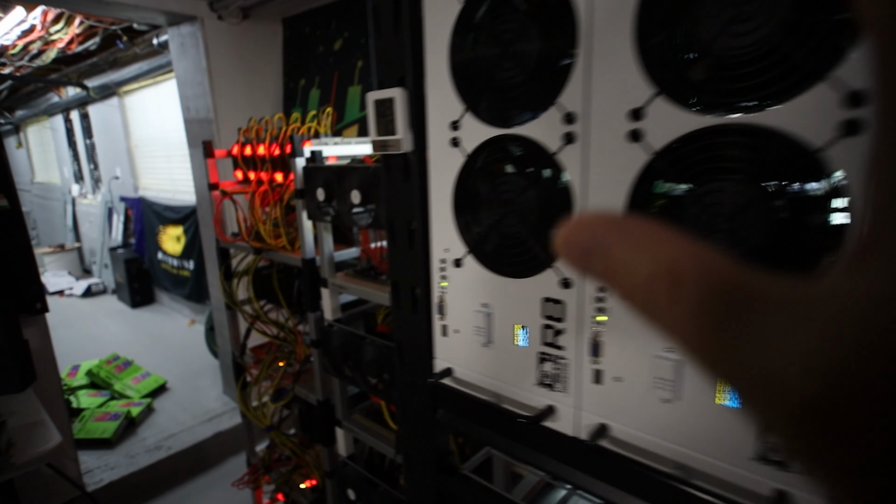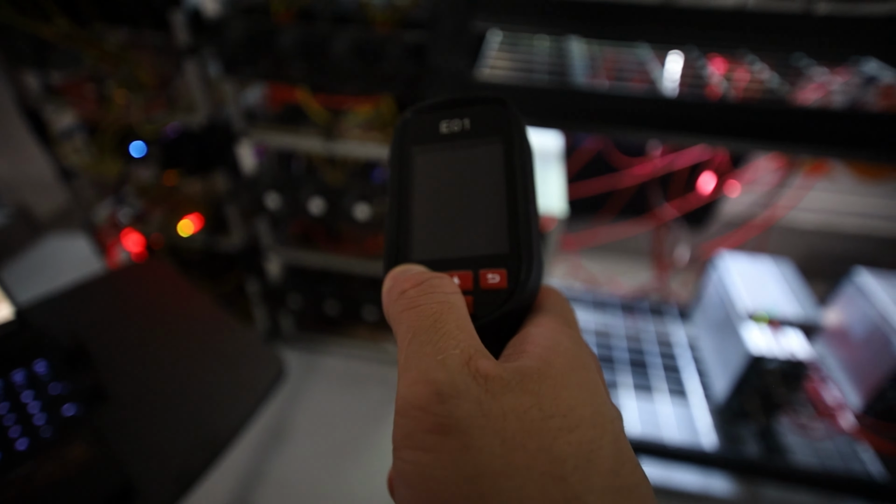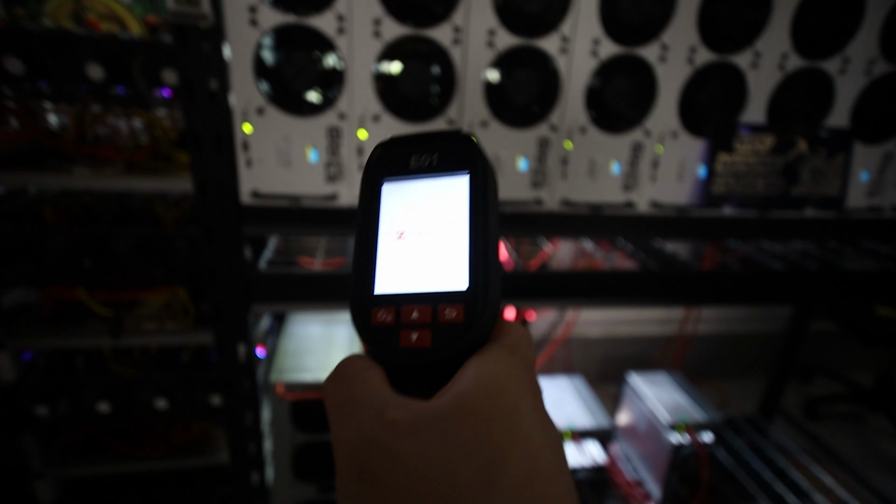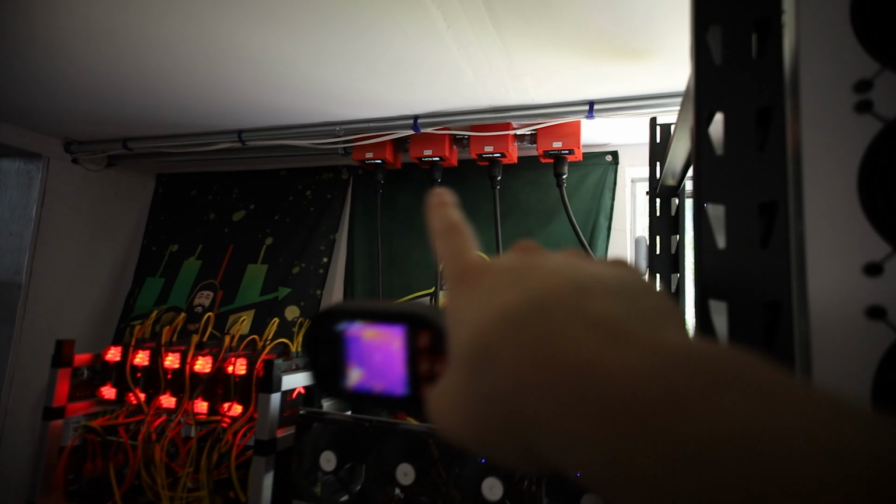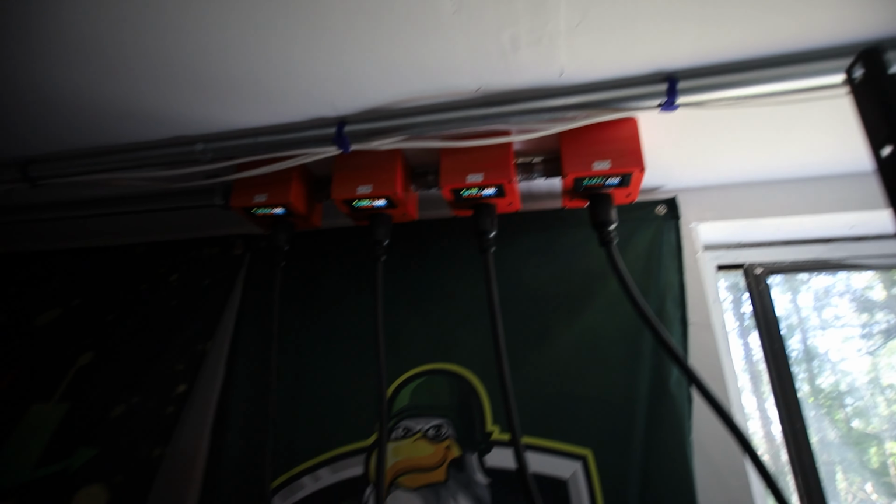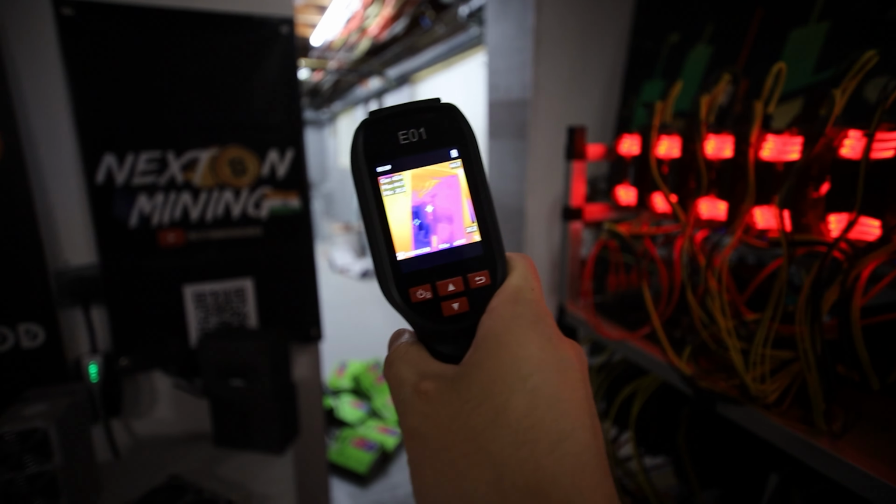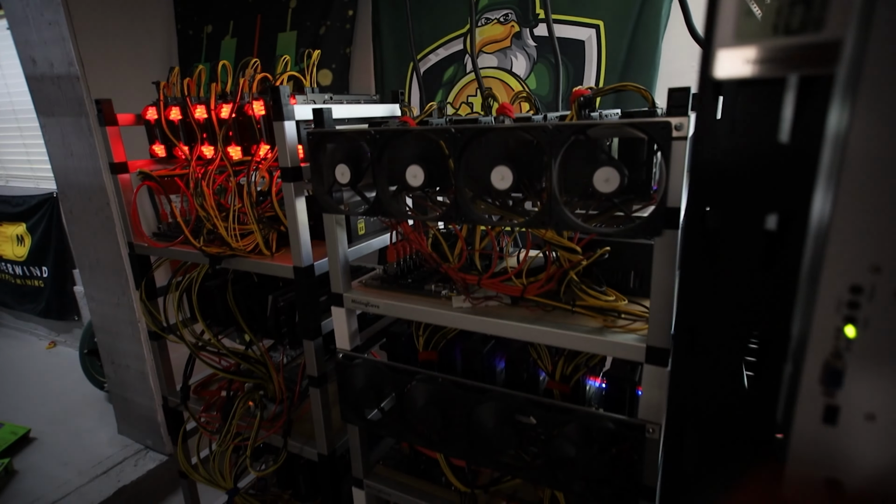All right, I just wanted to show you guys a few things and see how hot everything is. I'm going to use a heat gun on various things like my GPUs, the ASIC areas, and the contacts for my 240 volt 30 amp circuits. We're also going to check my circuit panel over there, just to see how hot things are.